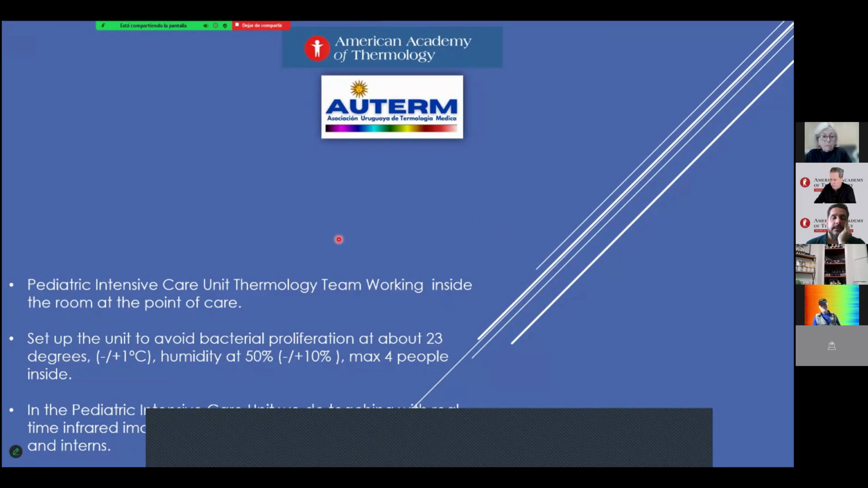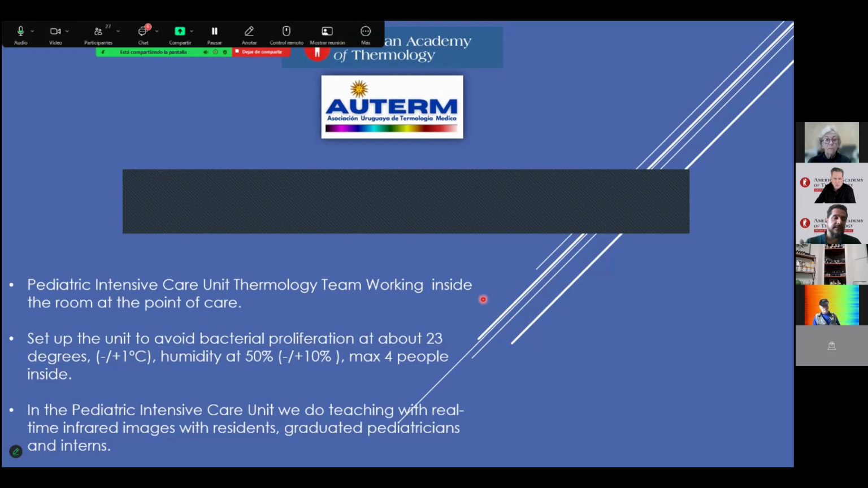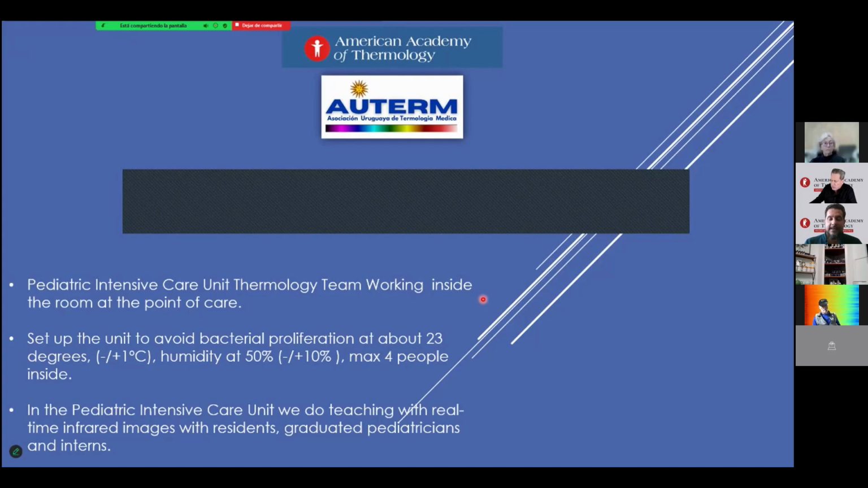You can see in the next images, it's 22 degrees. The humidity inside is 50, not more than 10 above or below, with a maximum of 4 people inside here. And the most important thing first is that we are teaching with real-time infrared images to residents, graduate patients, and interns, all the time. It's a first for the minds of the next generation of physicians, with integrated medical thermology inside here.